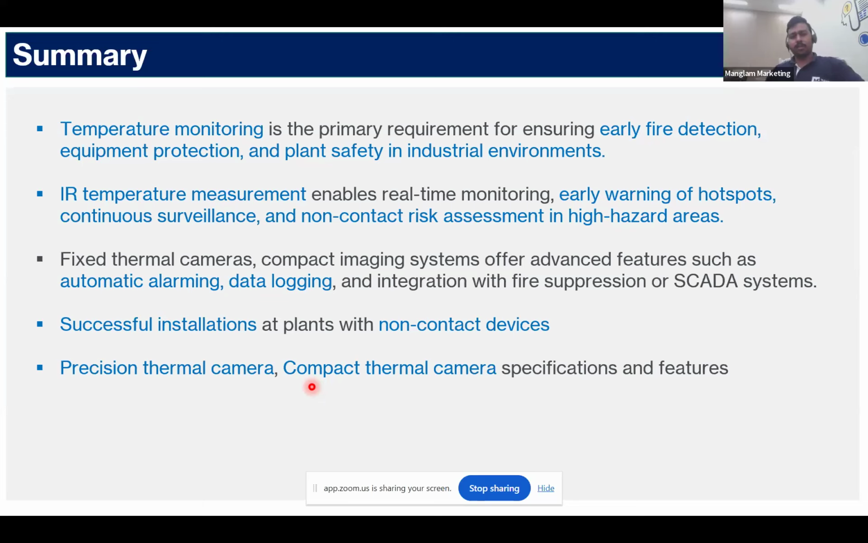We have a number of successful installations over the ISPs in India, for instance, the Tatas, the Jindals, Arcelor. Precision thermal camera, compact thermal camera. We give it on demand with specifications and features as elaborated before.